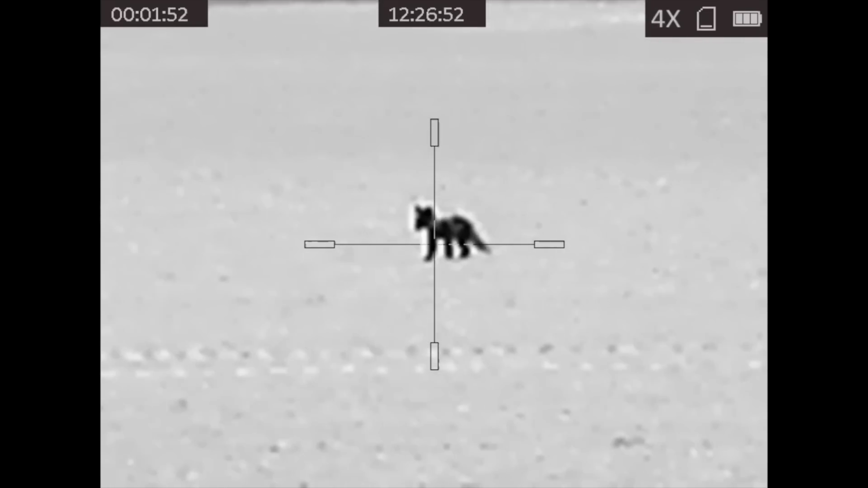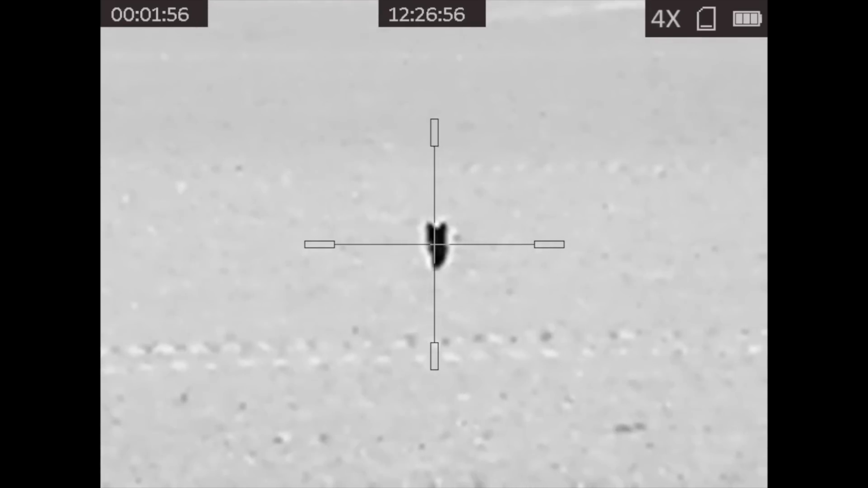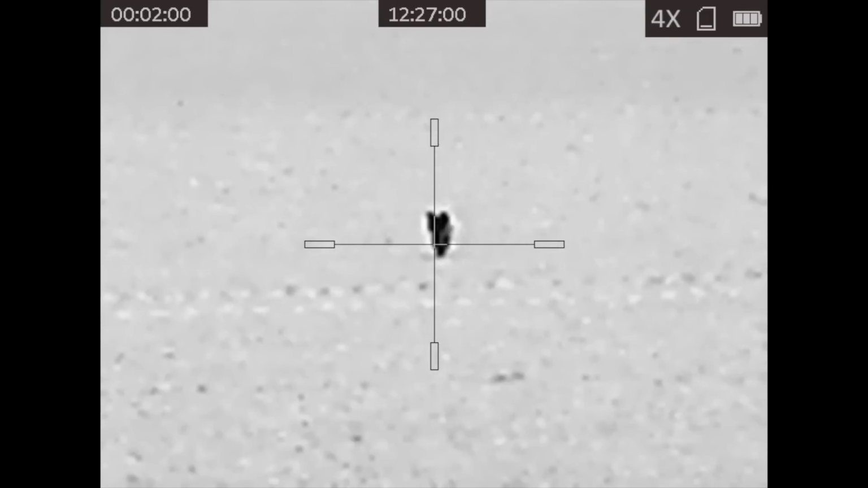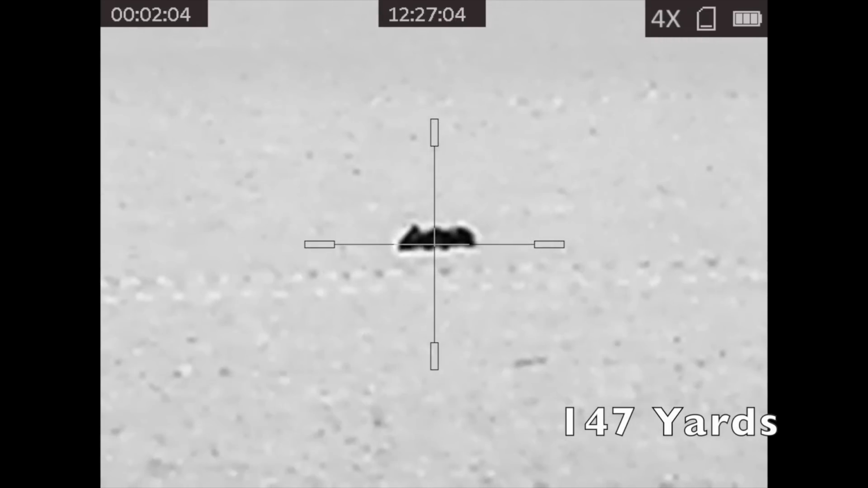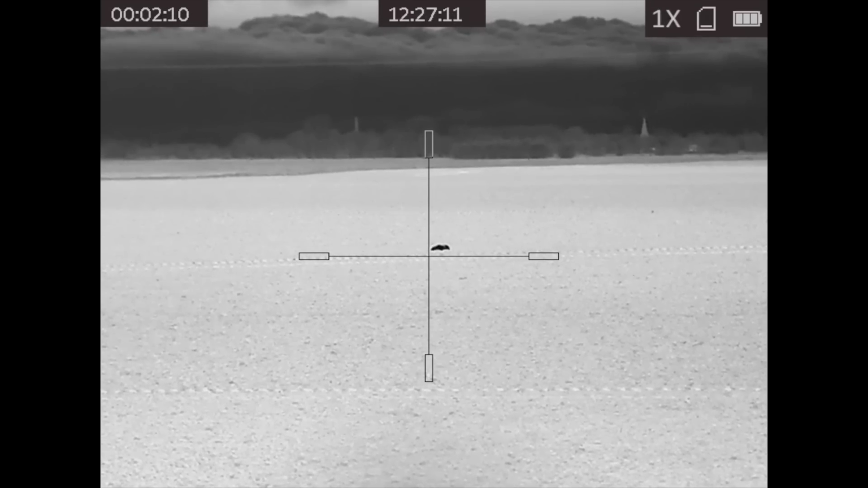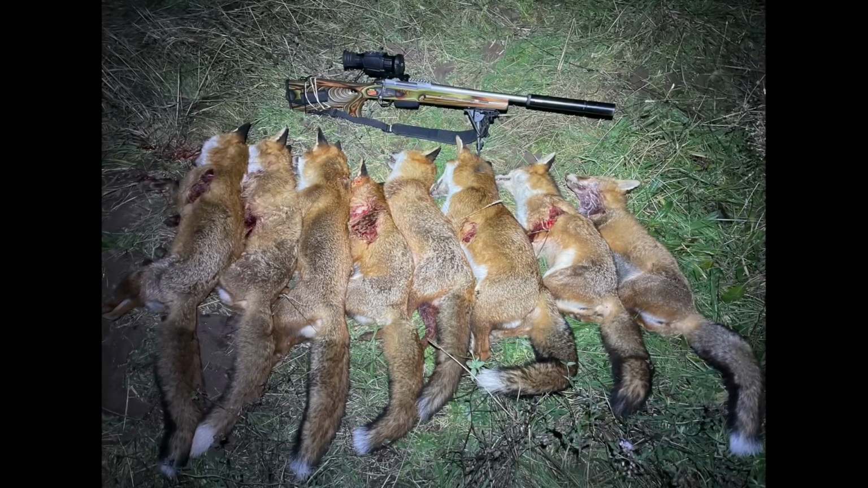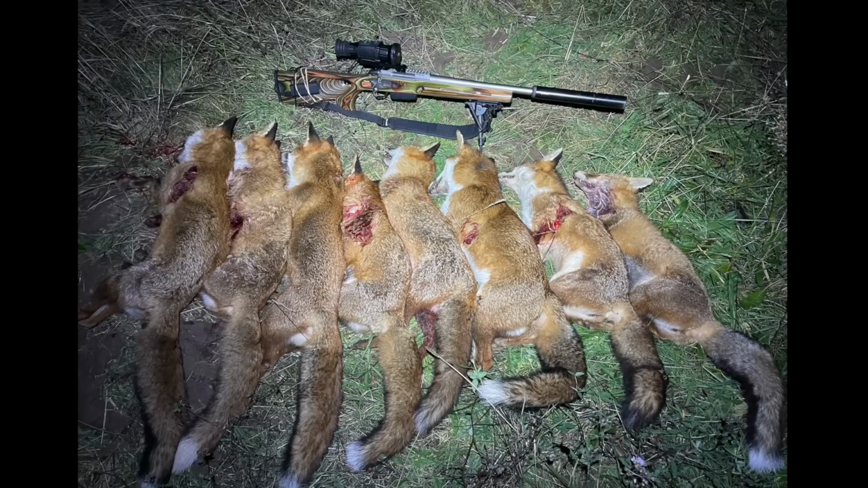Now, I very nearly took the fox here, and just as I was about to squeeze the trigger, I decided the body language of the fox looked like it was still fairly committed. So I waited until this point to take the shot at 147 yards, and that made it a fantastic evening's work of 9 foxes down. We were only able to pick up 8 of the foxes initially because one of them was the other side of a brook, of which Rick went back the next day.